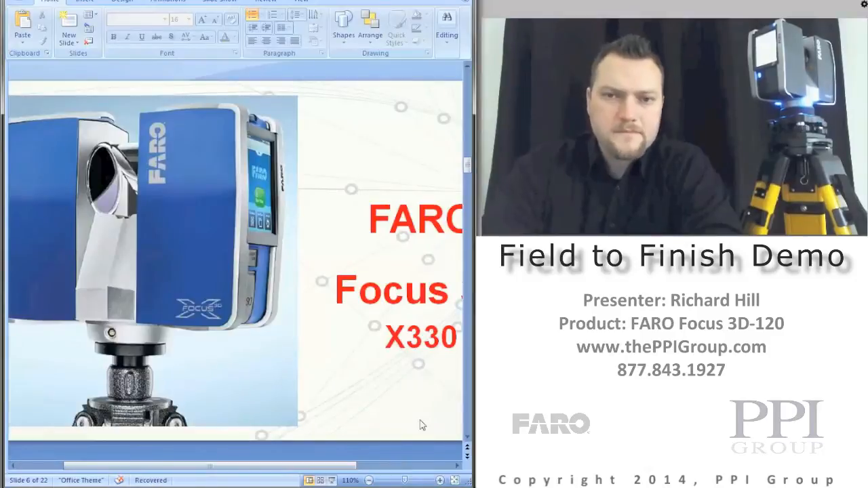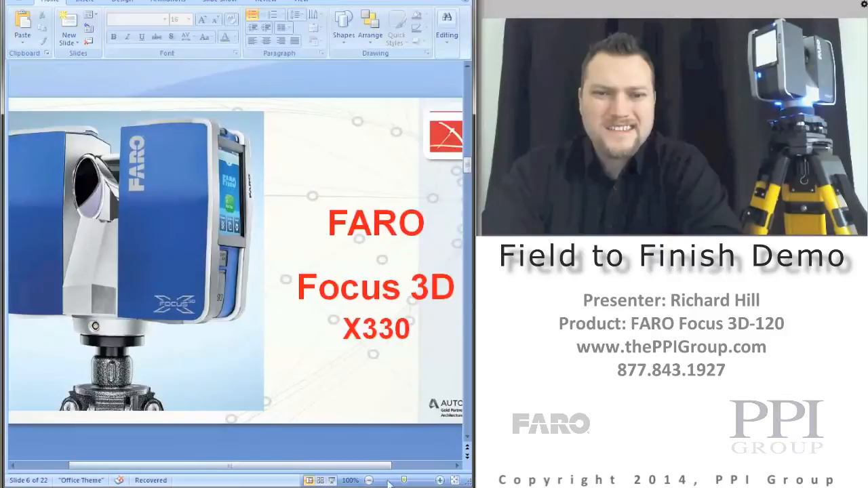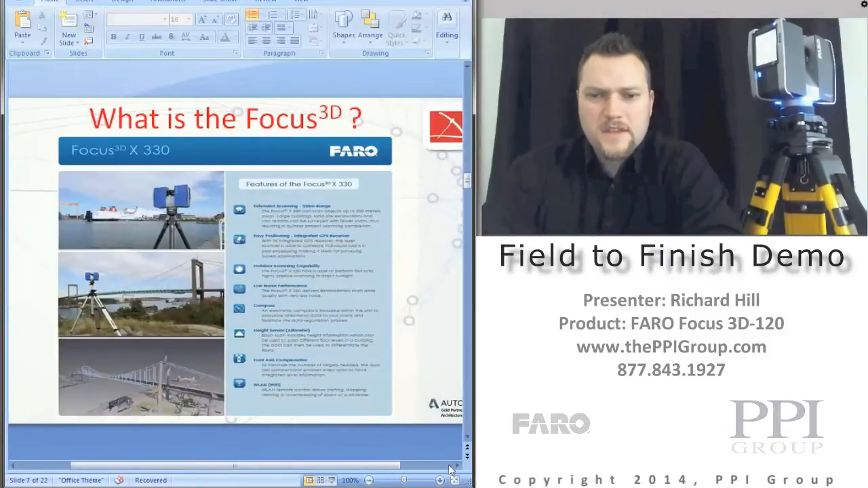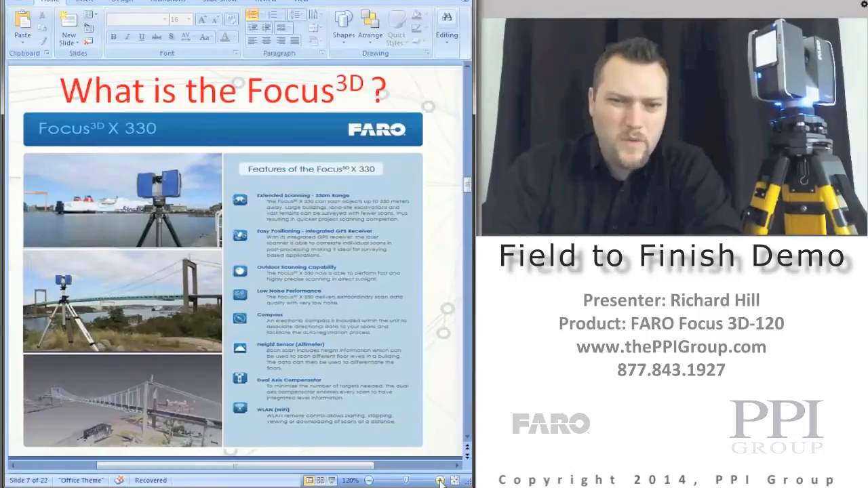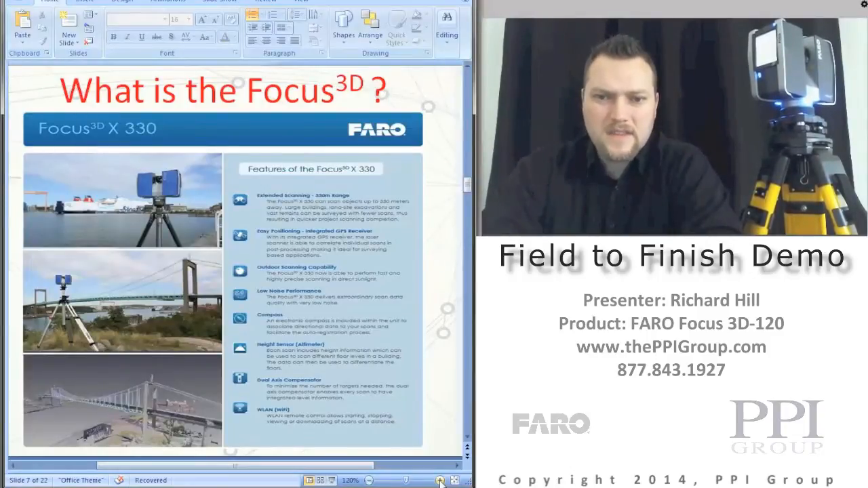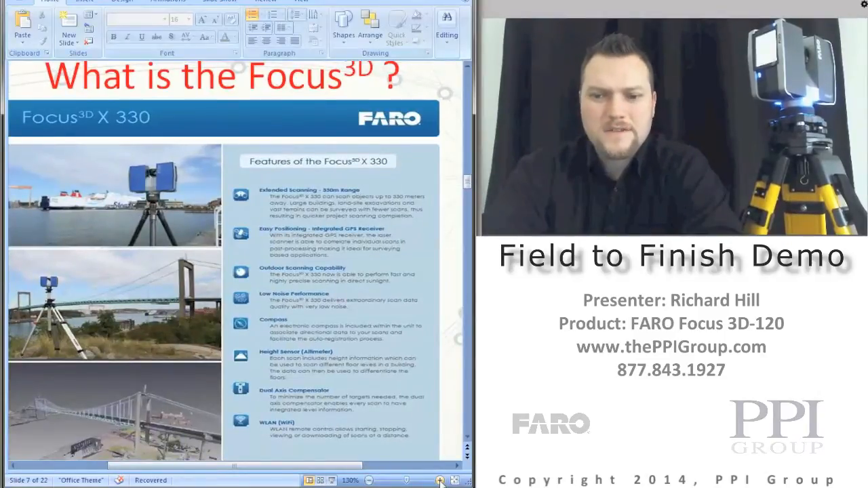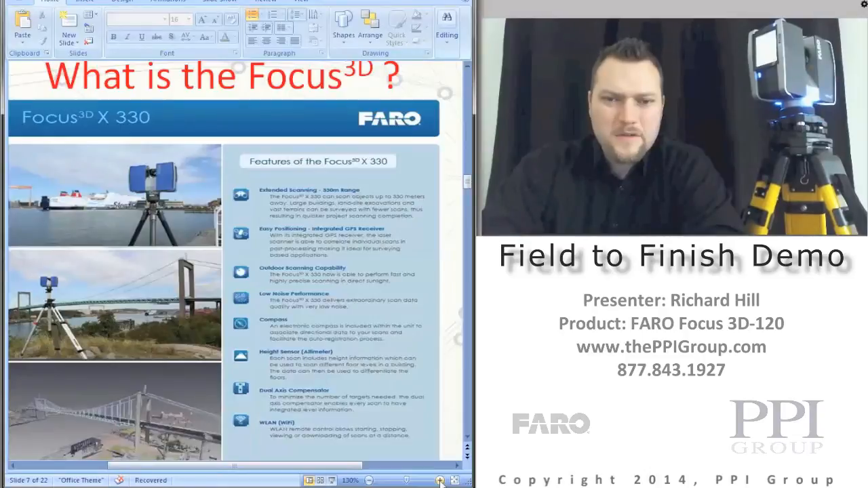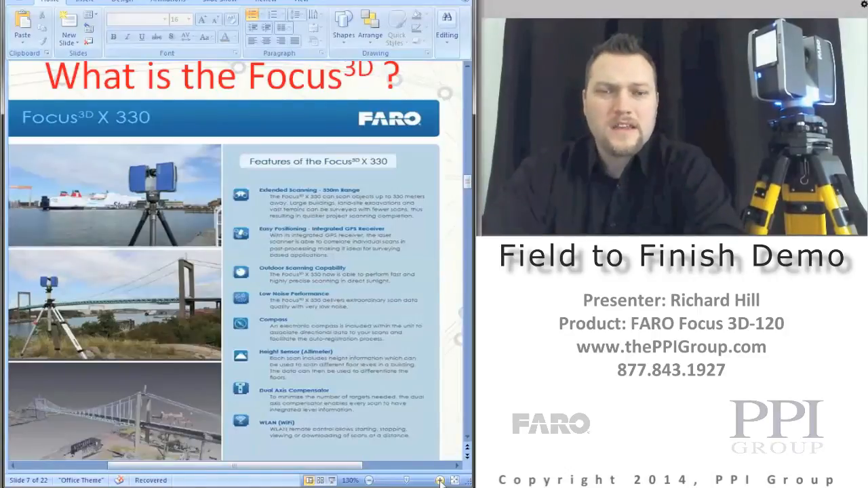There's also the FARO Focus 3D X330 system that was just released. There's a couple differences with this system, but all in all, a lot of the features are the same with the two, as far as the weight and the size and the speed and things like that. The amount of points that it collects, they're all the same. But the main differences are extended range. So the other one's 120 meters. This is up to 330 meters. Both will scan outside or inside without any issues.